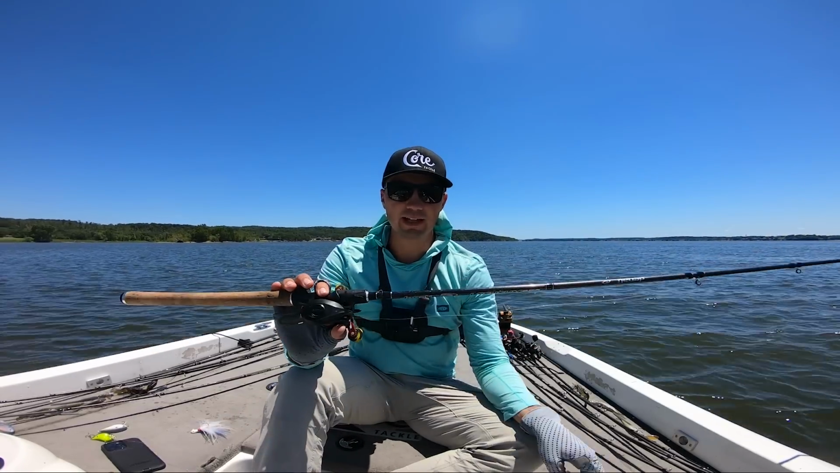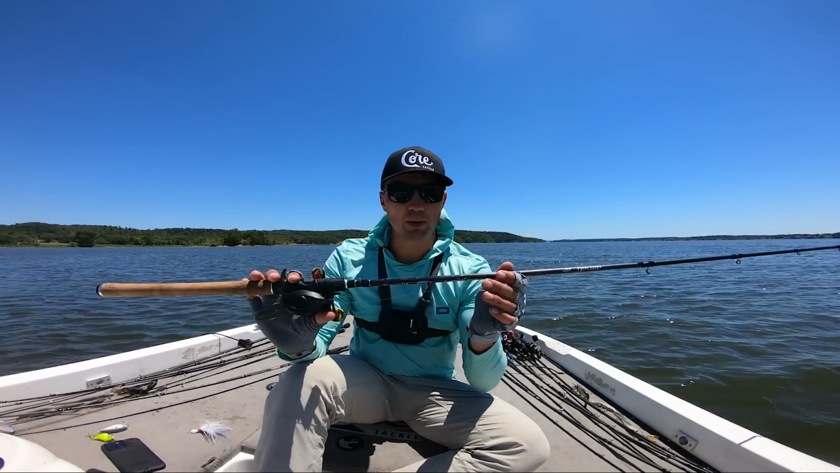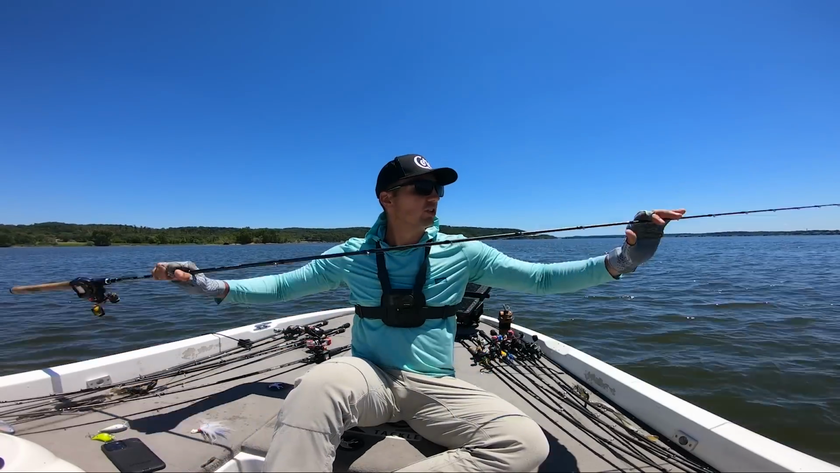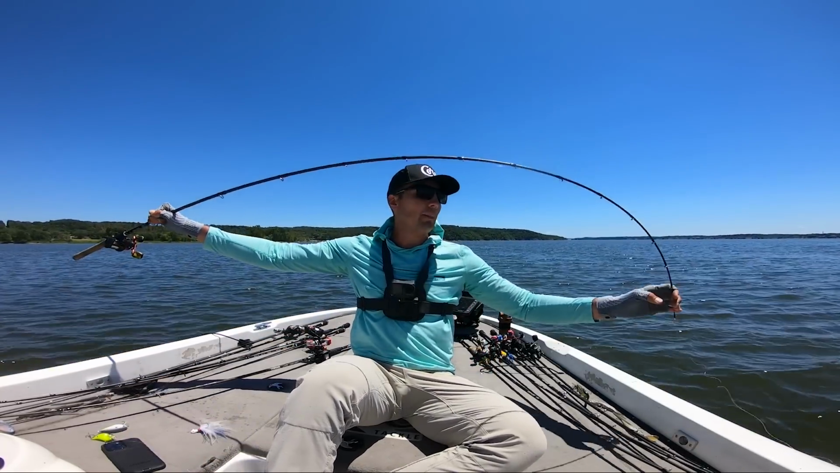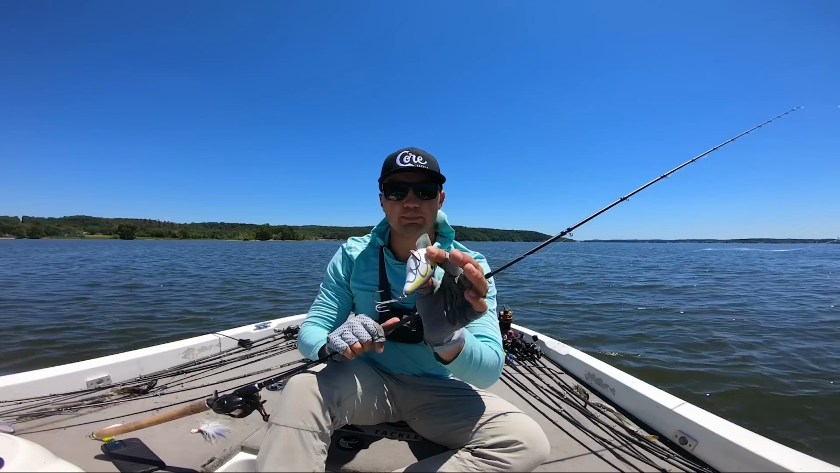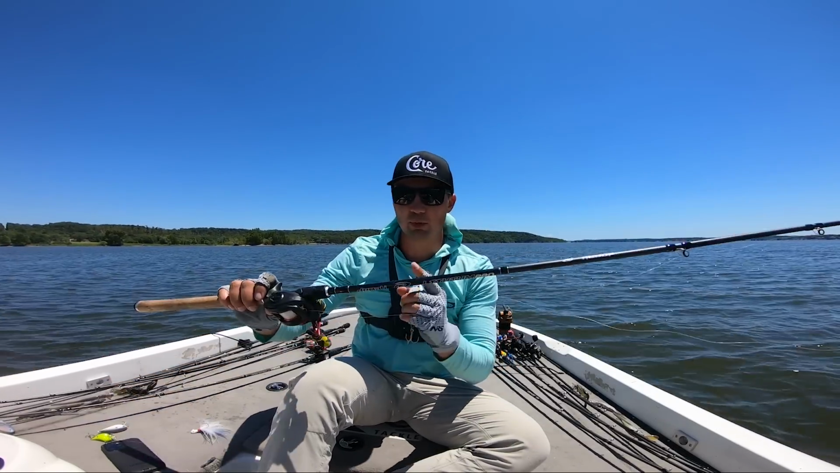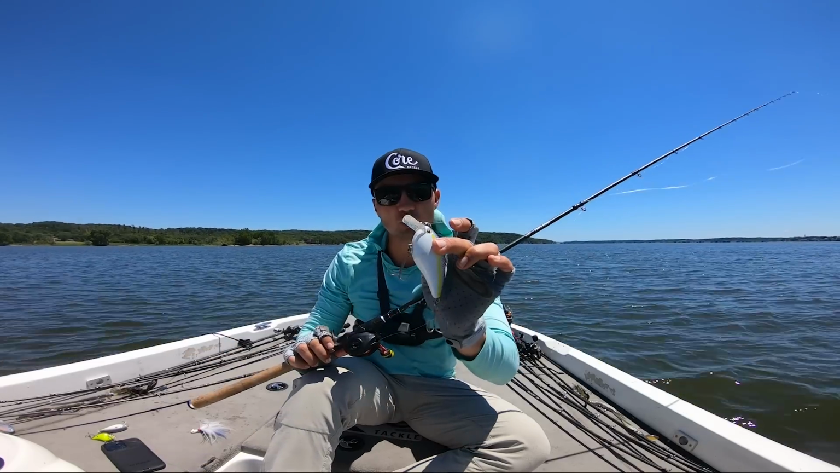I'm just pairing this with a Denali Lithium 7'10" extra heavy Magnum crankbait rod. It's a moderate action, so it has a little bit of a bend to it, which is good, but it's heavy enough to hold this bigger crankbait where you can actually cast it out there. That nice parabolic bend with a little bit of backbone is what you need for these bigger Squarebills.